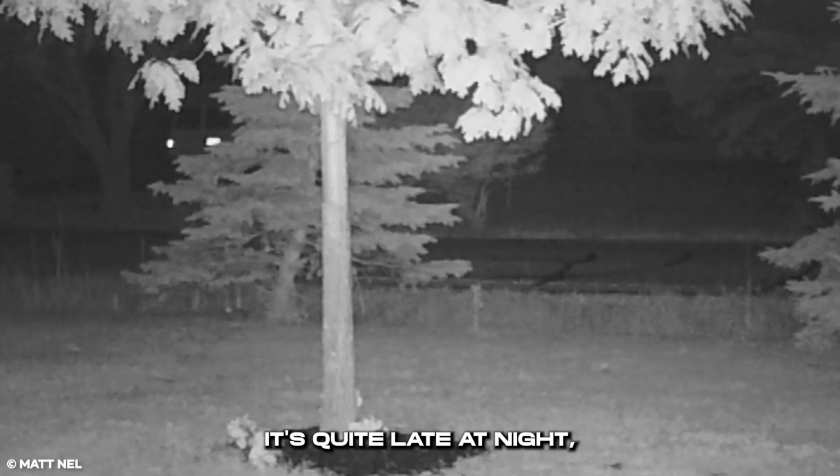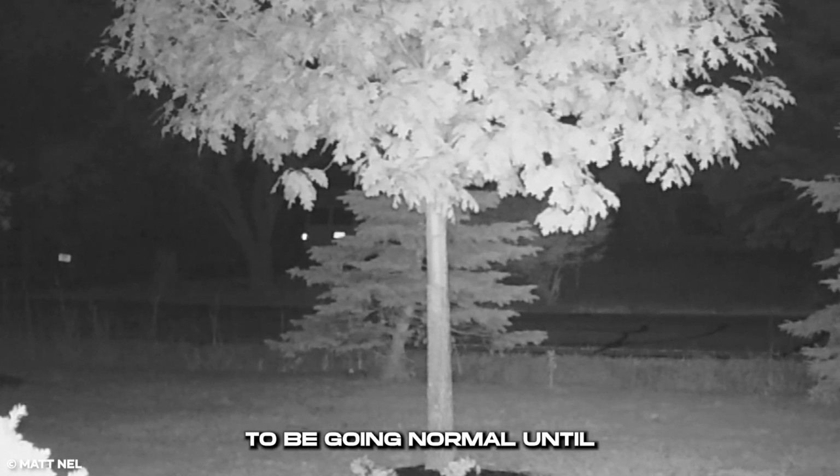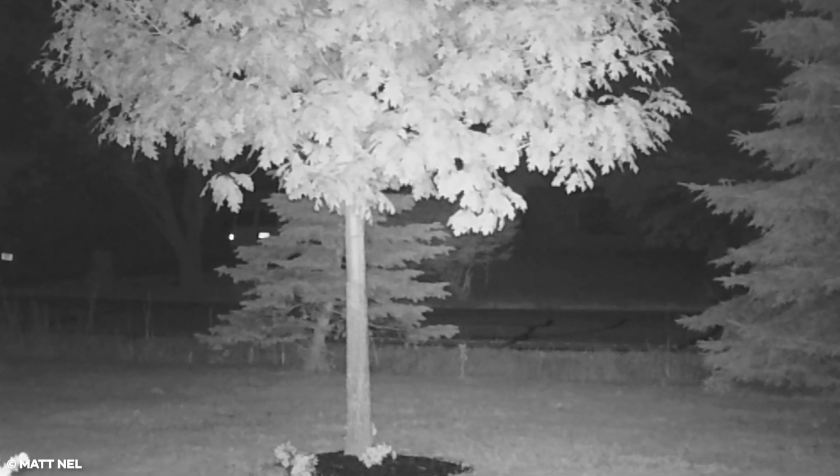It's quite late at night, and the homeowner has set a trail cam in his backyard. At first, the night seems to be going normal until something small runs past through the backyard silently. It takes barely 2 seconds to blitz out of sight. You would have to look closely to have caught it.